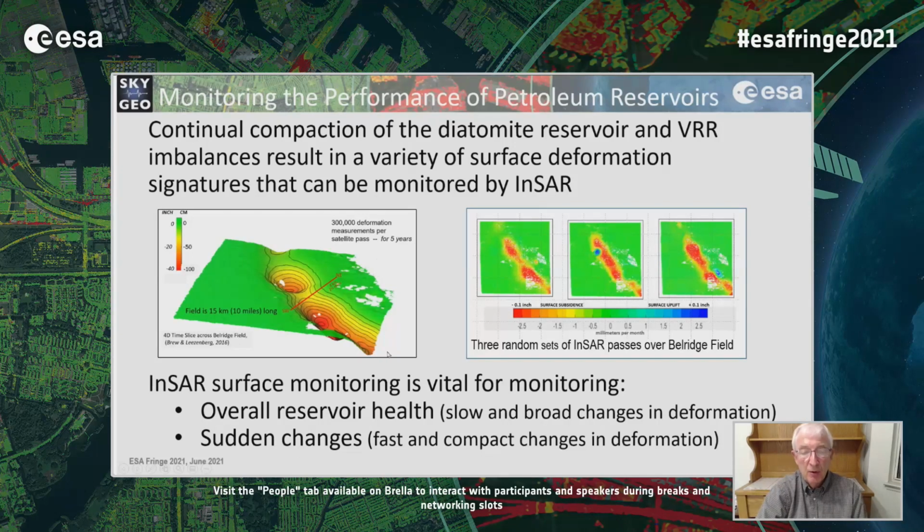And so you use InSAR to monitor the overall reservoir health, and you're looking for broad changes within the reservoir. And then you look for sudden changes, which will be these little spots here, maybe here as well, that's very rapid and has a smaller area.